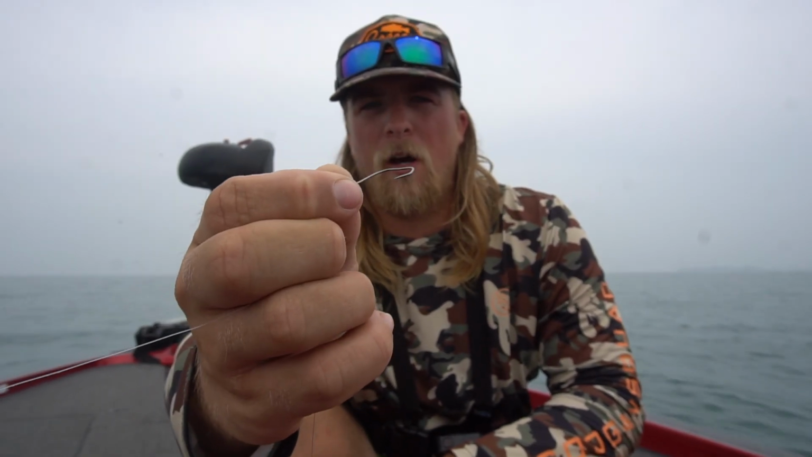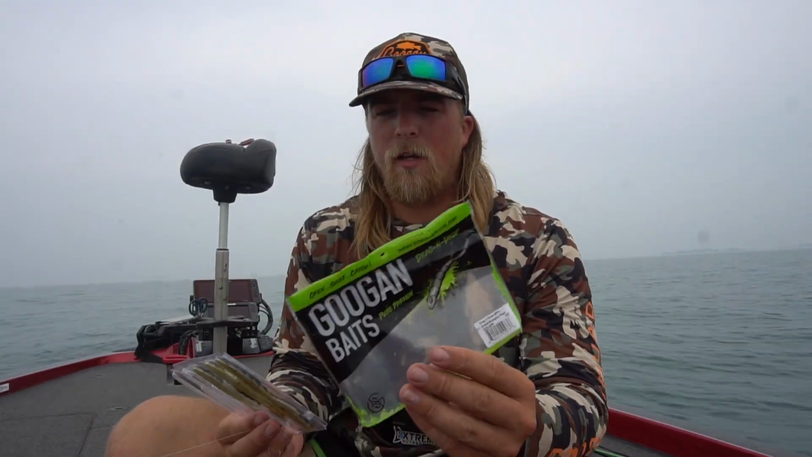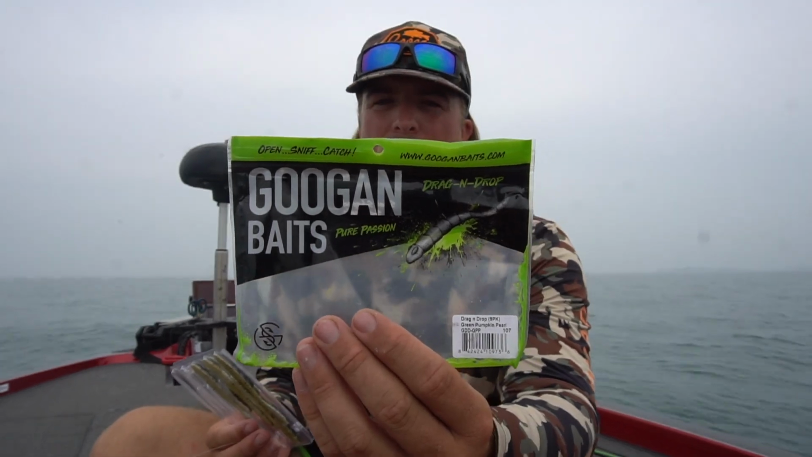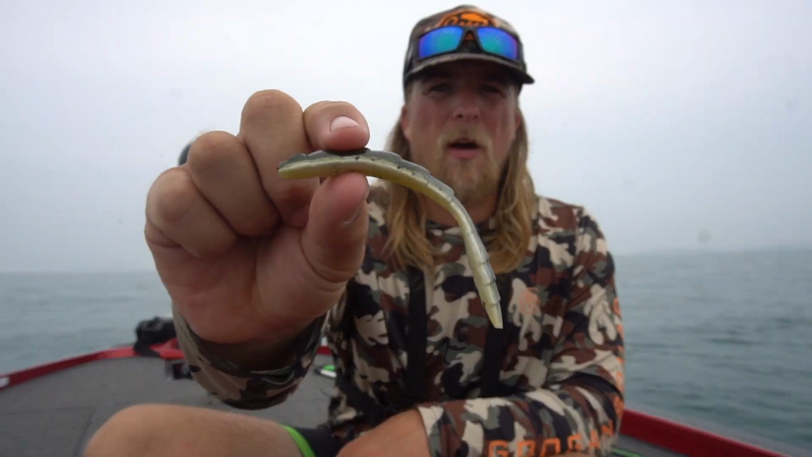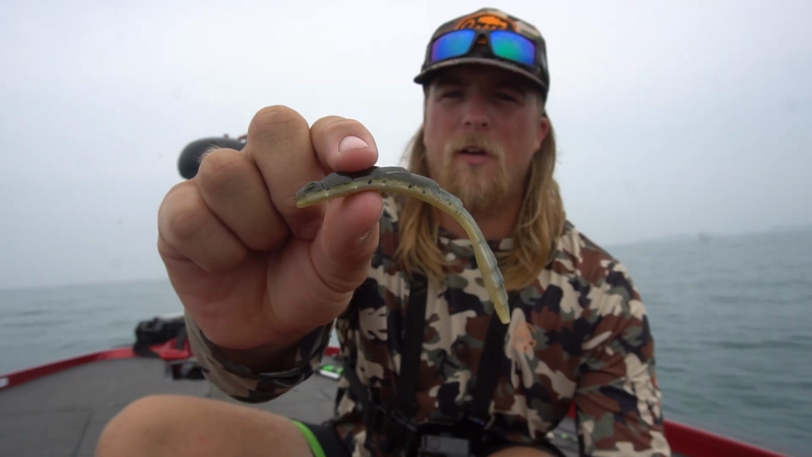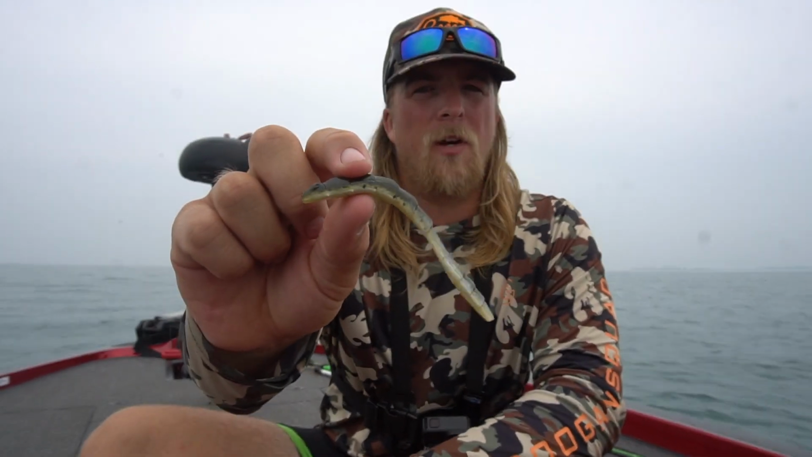I've caught so many largemouth and smallmouth with these things, but I'm actually using the Guggen Baits drag and drop today. This is probably one of my favorite lures out here, especially for drop shot. There it is right there. I'll show you up close, but I don't know how many fish I have caught on this thing. Dustin Connell, he's in the MLF, and he was up here a couple weeks ago, and he did really good on this drag and drop. I've done good on this thing for the last 2 or 3 years now.